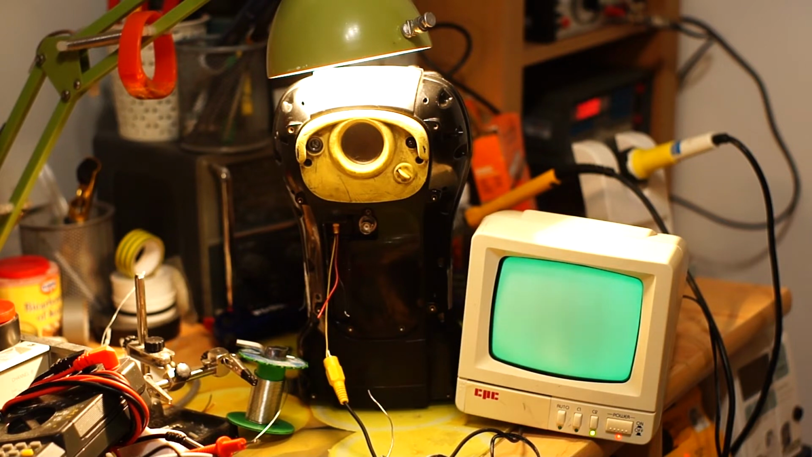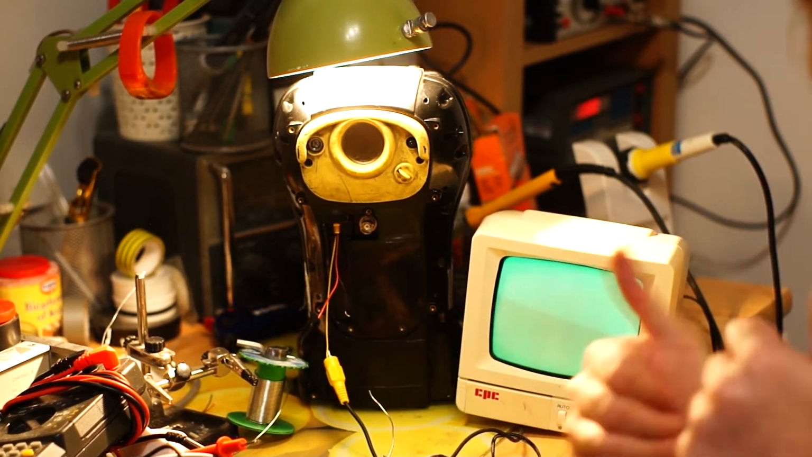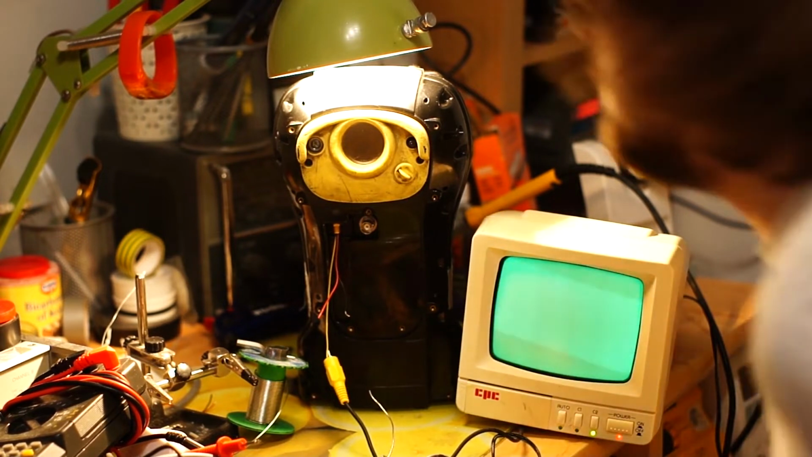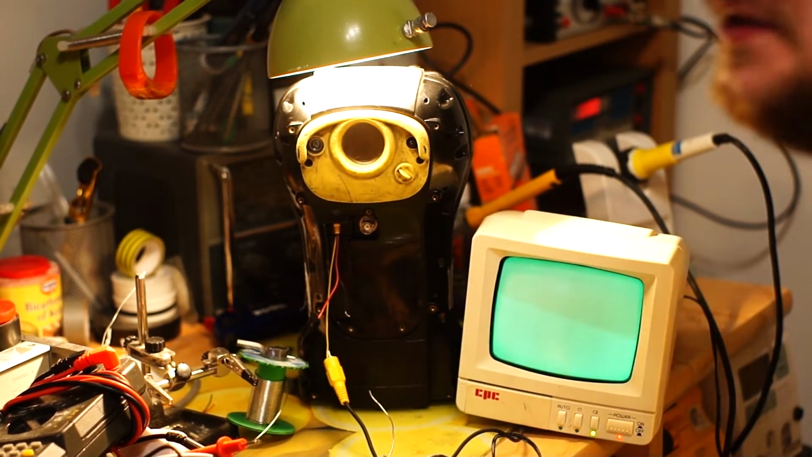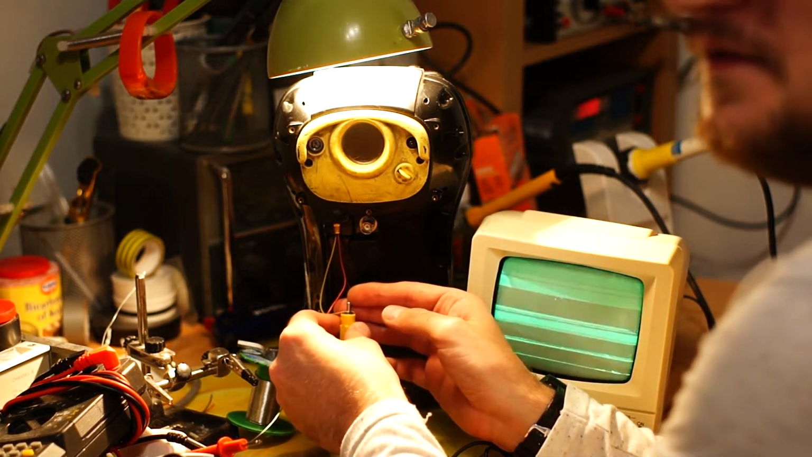And he is Dennis 1573. So, thanks for the info, Dennis, and he's also got a Commodore PET from the looks of some of his photos of it in the background. And I very much approve of you having a Commodore PET, because those are actually quite rare and difficult to get hold of and expensive machines these days. But yeah, that's how you do it.